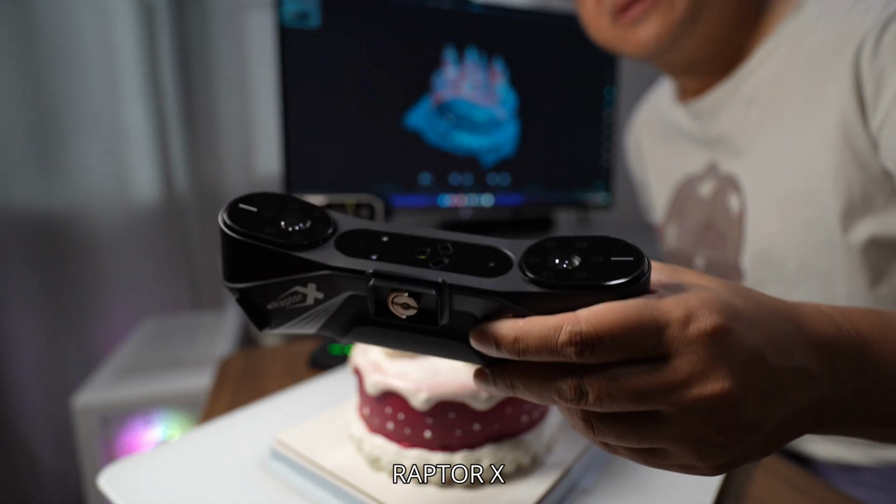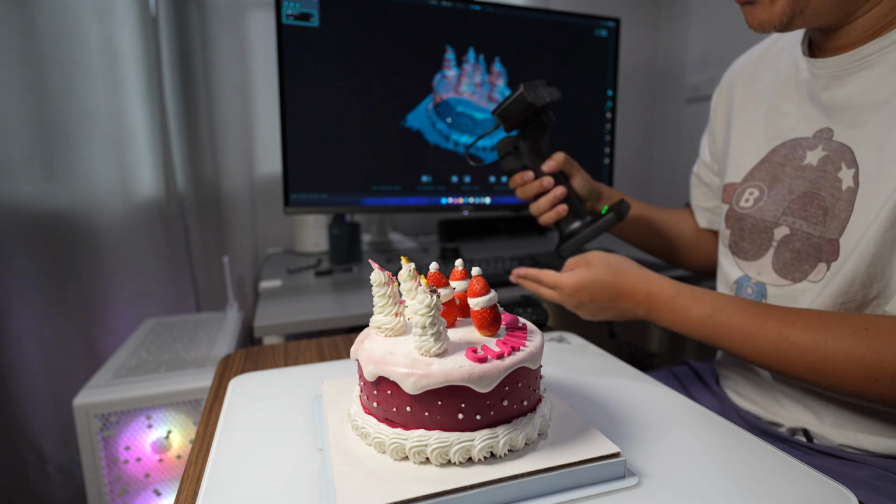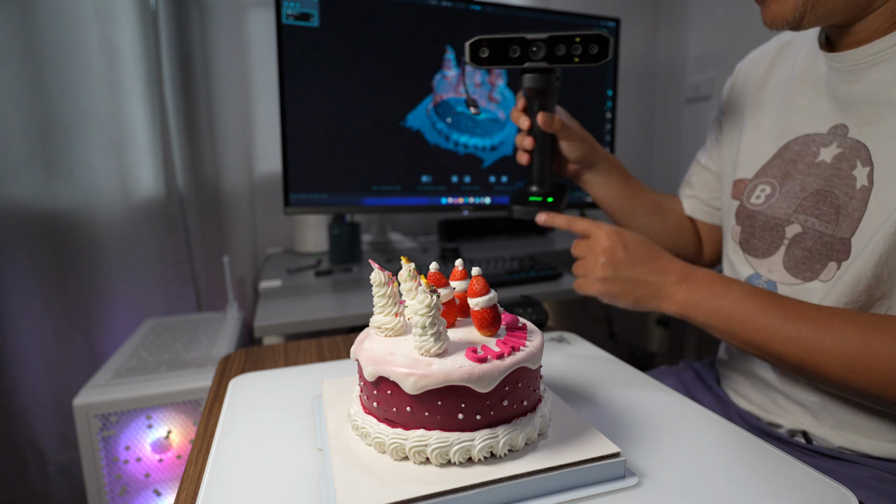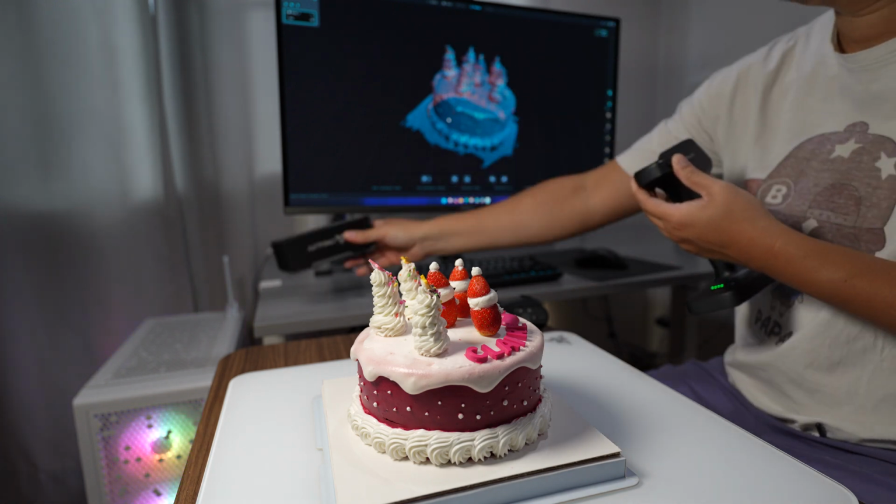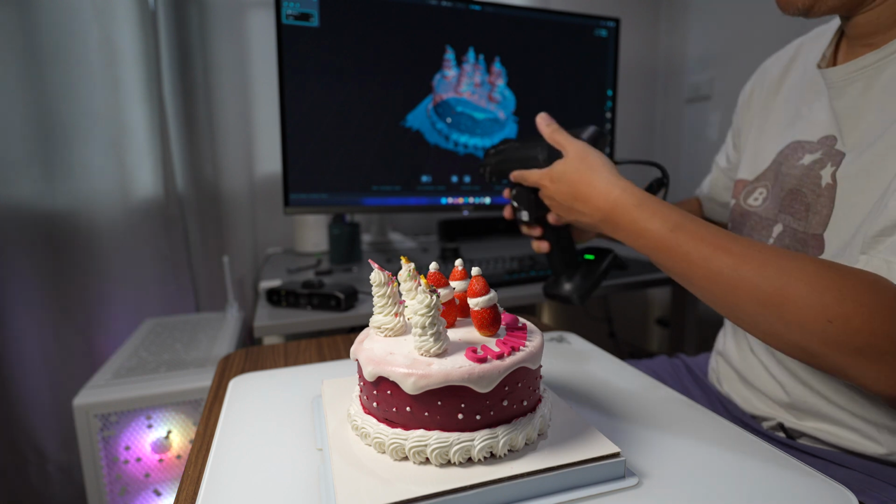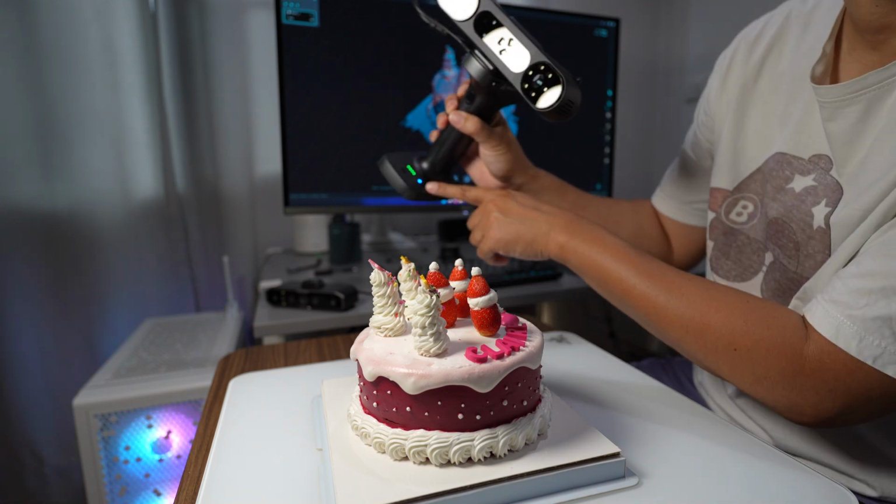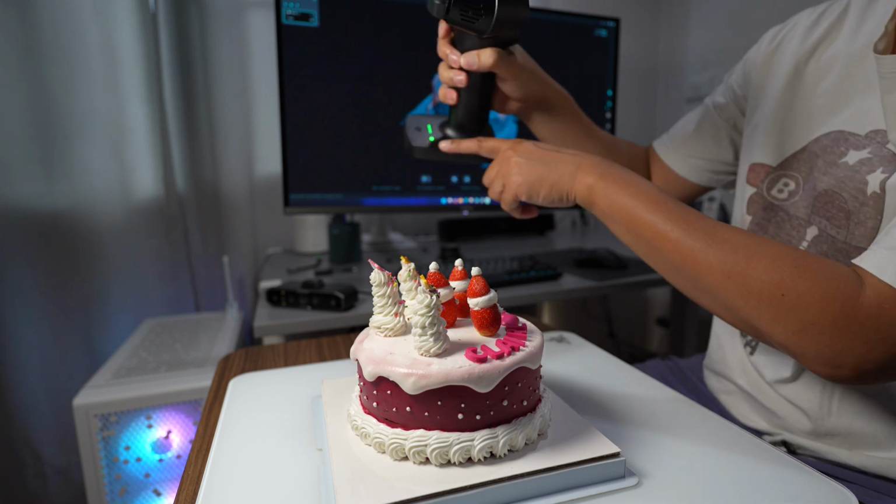Next, I'll try with the Raptor. The good thing about this handlebar is that you can swap between the scanners without turning it off, and your computer is still connected to the handlebar. Okay, and then I just wait until it turns into solid clean. Now it's clean, very quick.